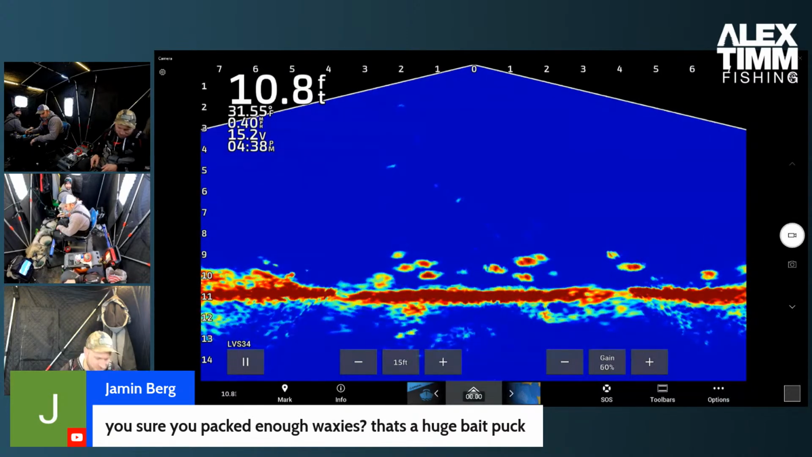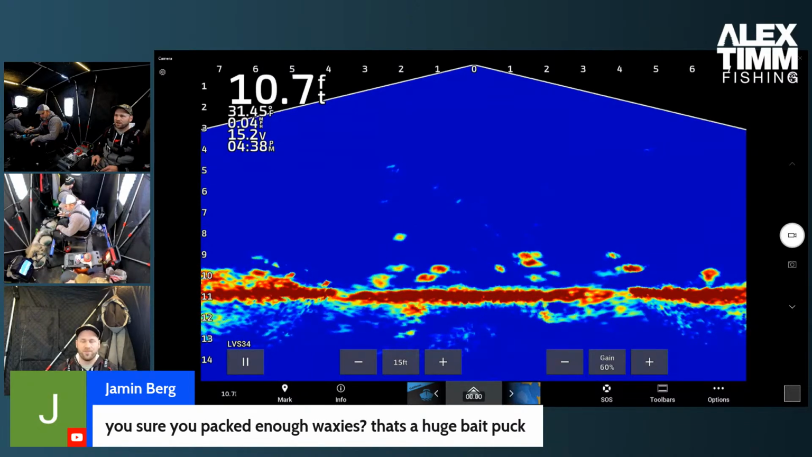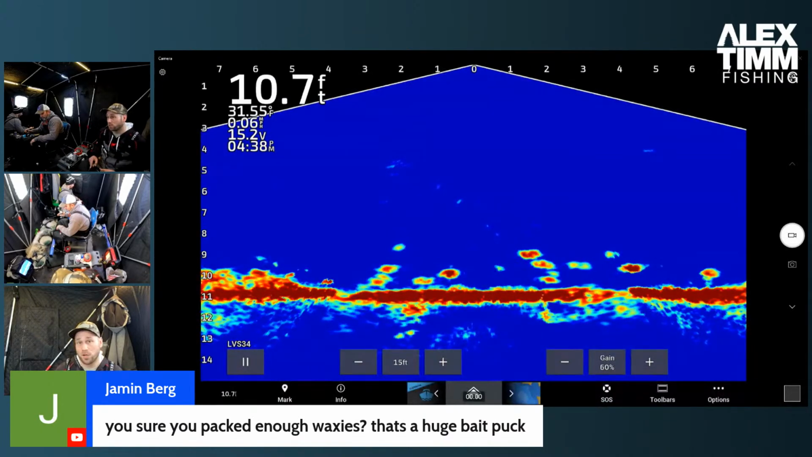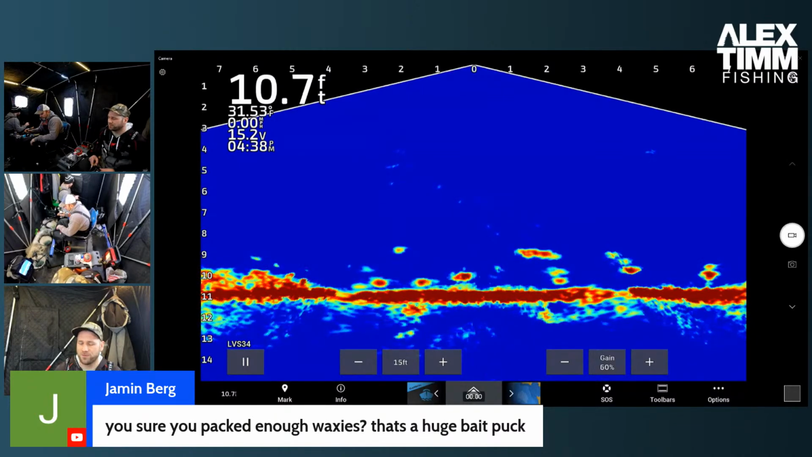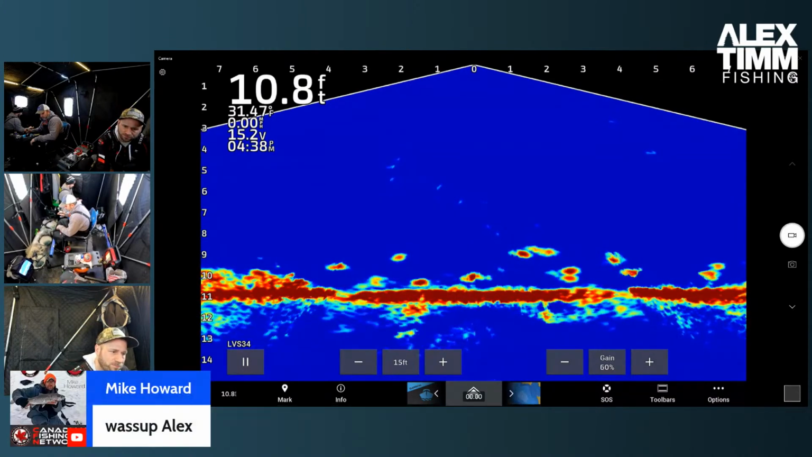I'll hook up one of these freshwater shrimp here after this waxy's gone and show you guys how I hook it up on the jig. I just learned this today, and it does work. It seems to work better if you put a couple of them on your hook though, a little bit bigger presentation.